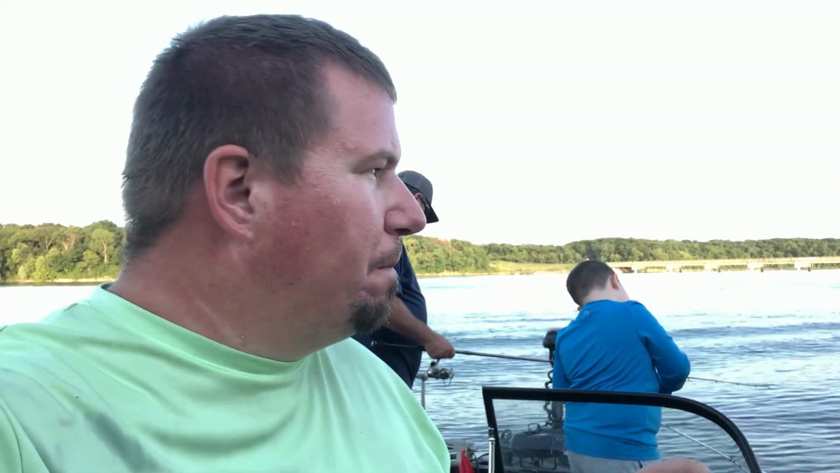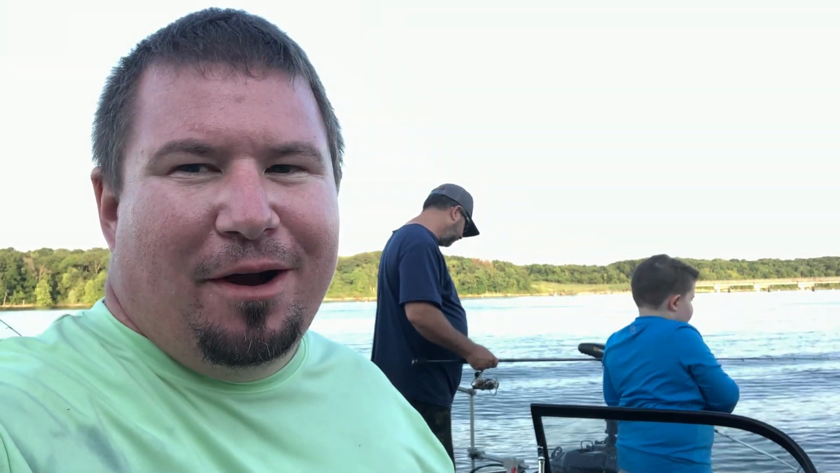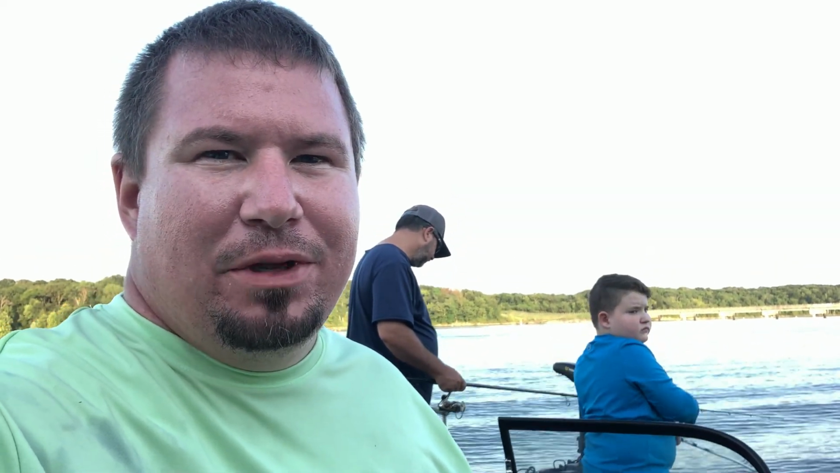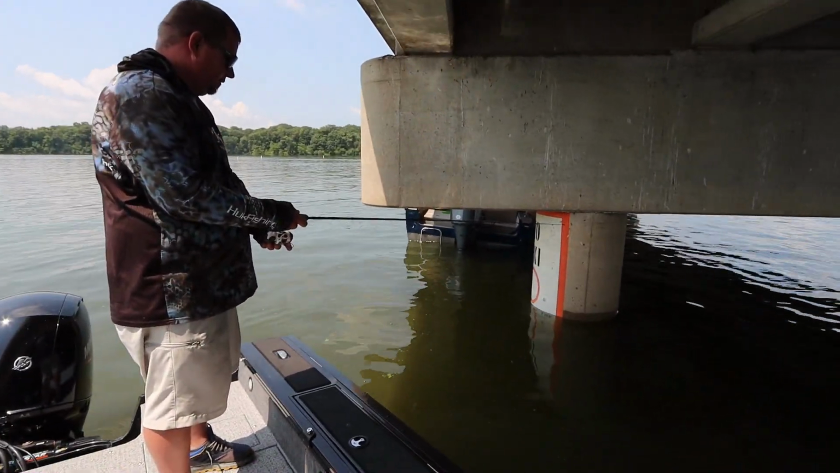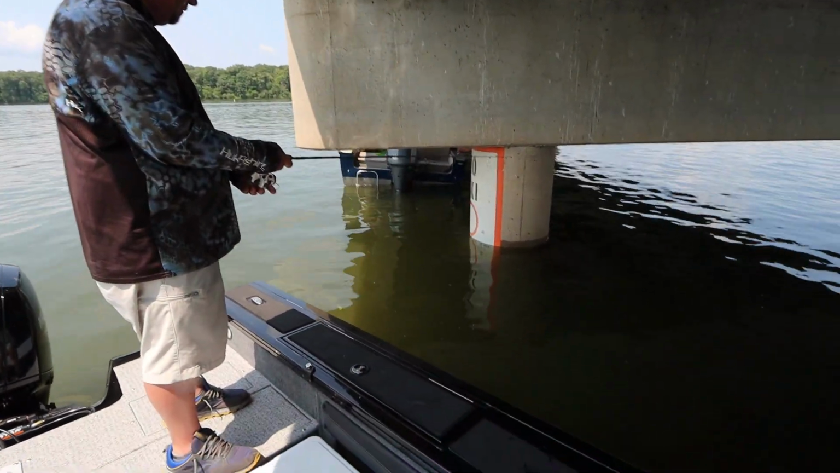Now guys, I could sit there and fish for those crappie all day. It's a blast, but it gets old after a while. You're playing a video game with the Garmin Livescope, and sometimes that game gets put on hard mode to where you're down there hitting them in the face and they're not biting. That starts happening too. Got one on.